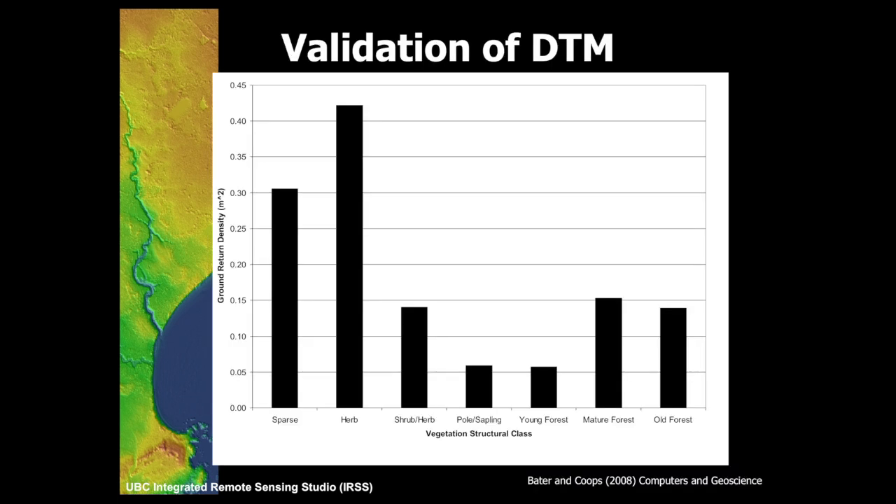This is just the same sort of thing. Again, this is structural class by density. So again, it's this young forest, pole sapling, dense forest stands that might be reducing the hits as they pass through the forest canopy down through to the ground. And then we start to see an increase in the number of hits on the ground as we move out of that stage, again, into this more open forest.